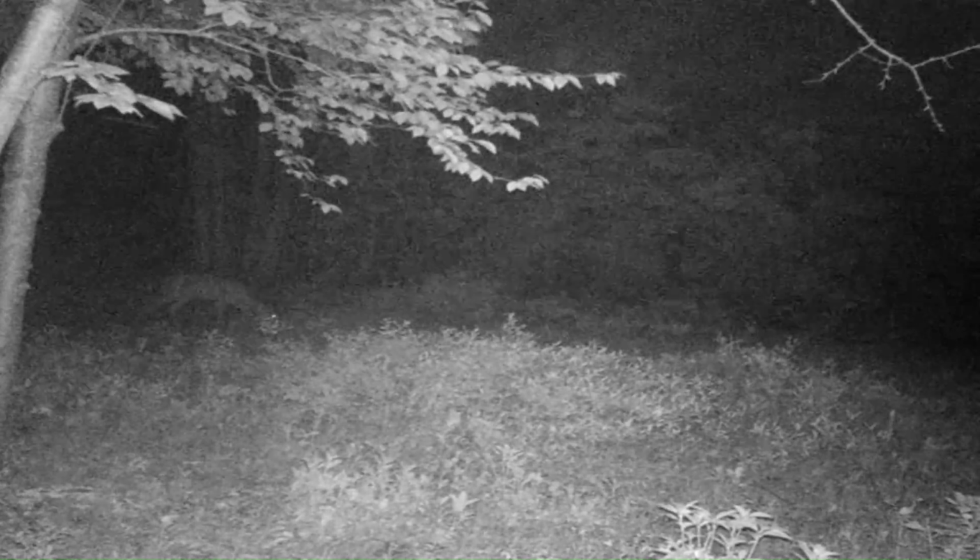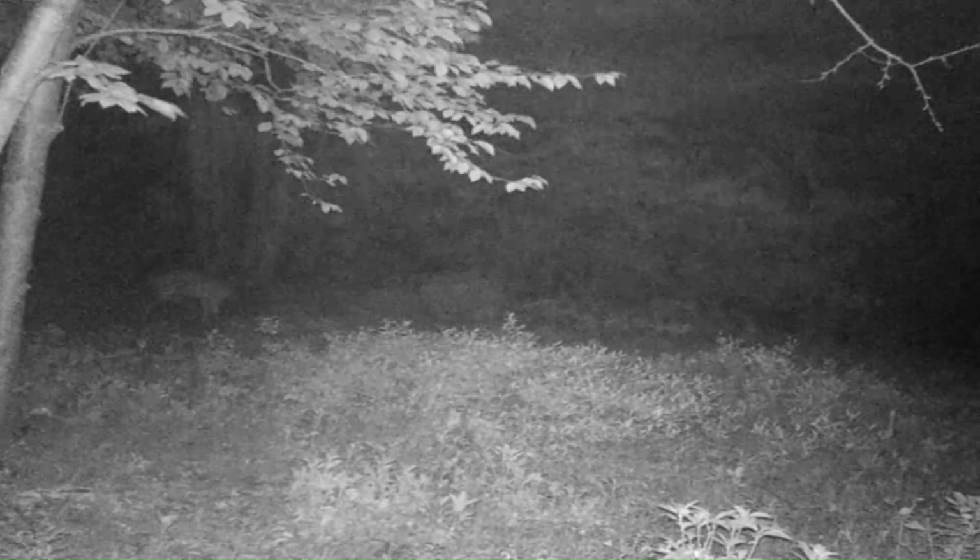And I need to get a couple of the other cameras checked to look at these fawns, because I'm sure we've got some fawns without spots by now, and some that still are pretty small and have spots yet too.